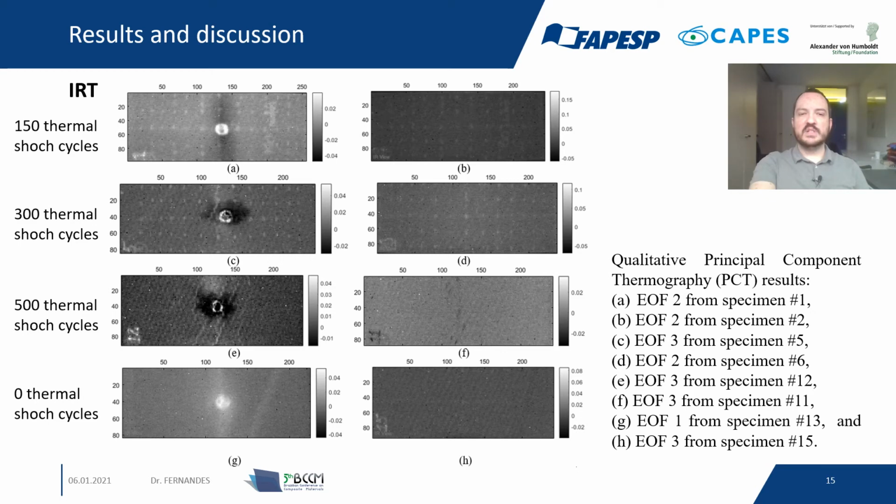We can observe here clearly in all images the impact damage that's also visible with the naked eye, here in the center of the specimen, indicated by the yellow arrow.